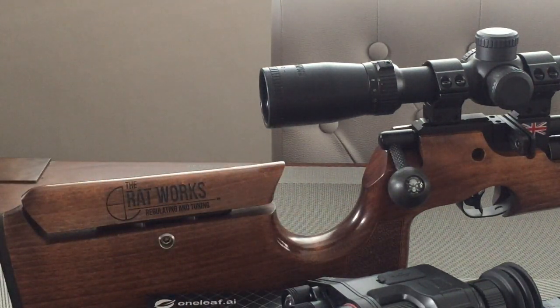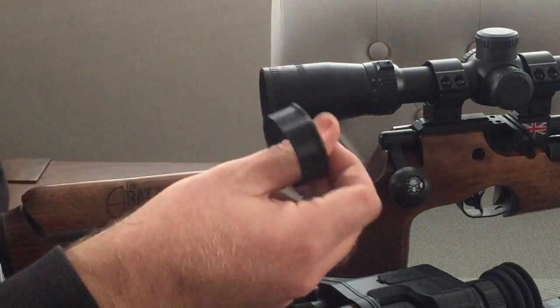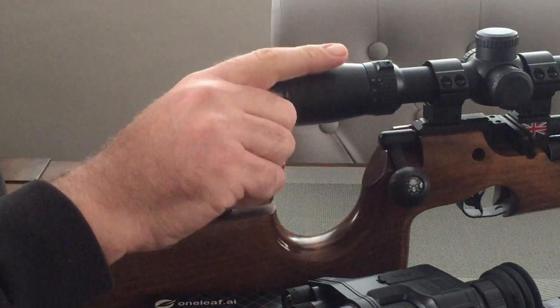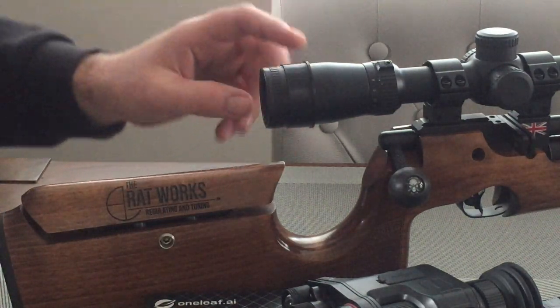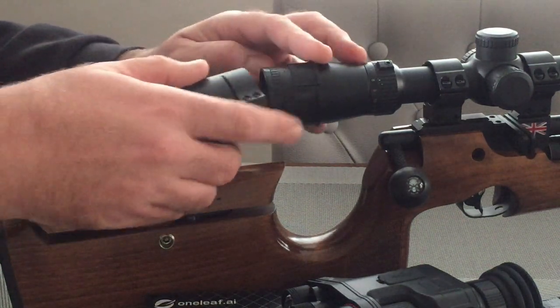I like to get mine bang central. So what I do, I mean, I'm lucky. I've got a 3D printer and I designed some shims. Now this shim is bespoke to this scope. As you can see, it slots over there, and now this is 45mm. So that shim's on there.